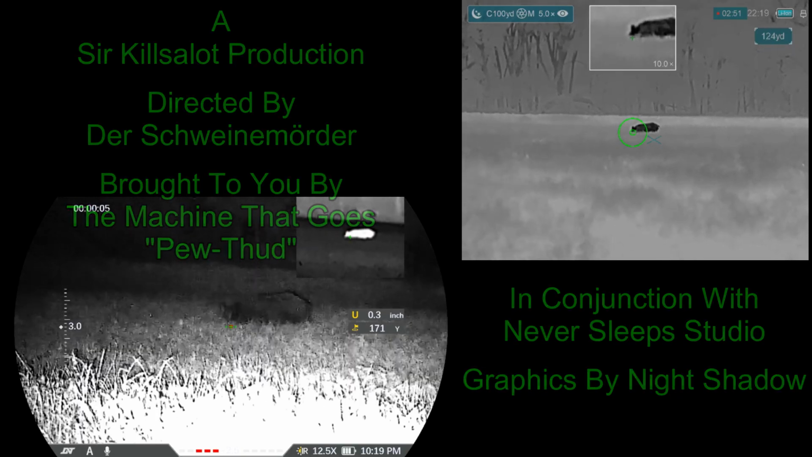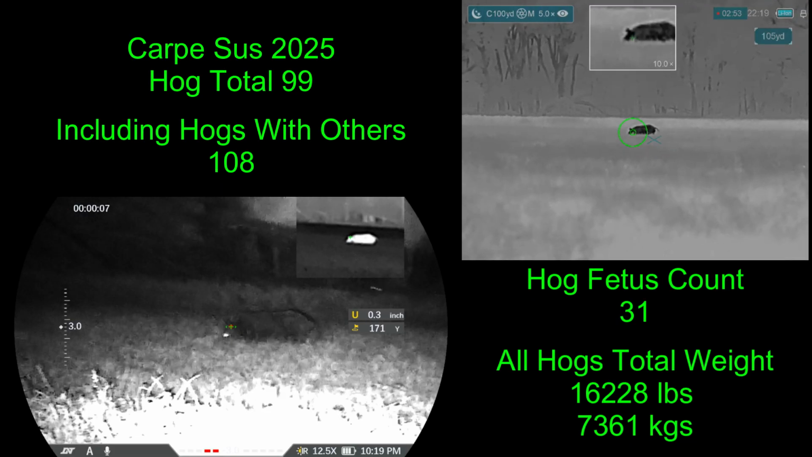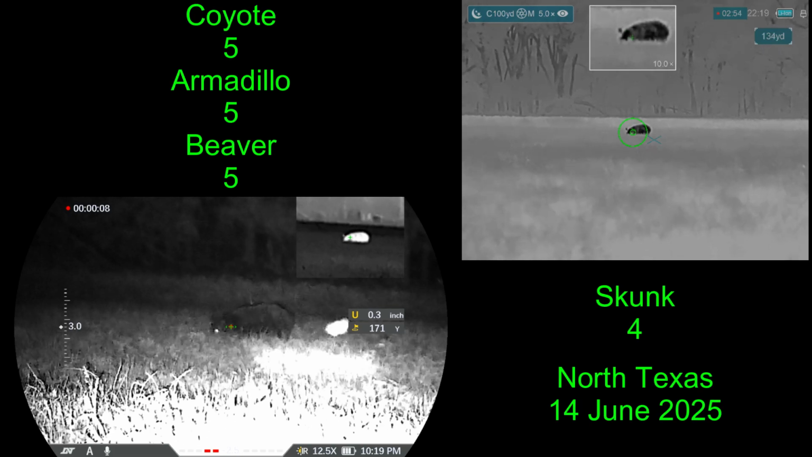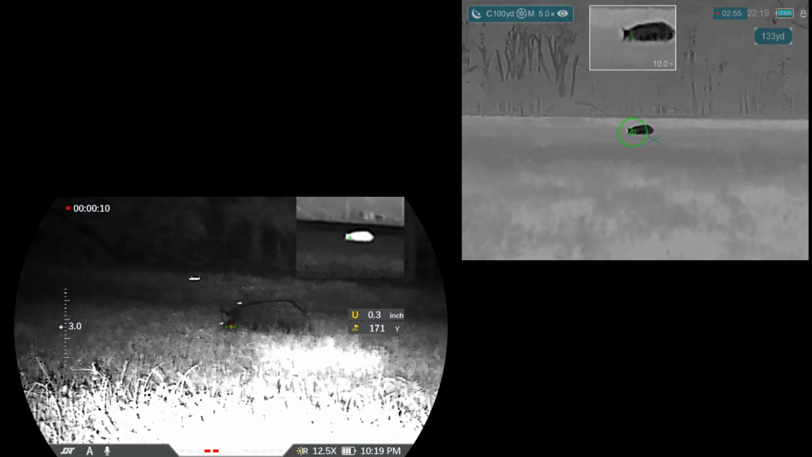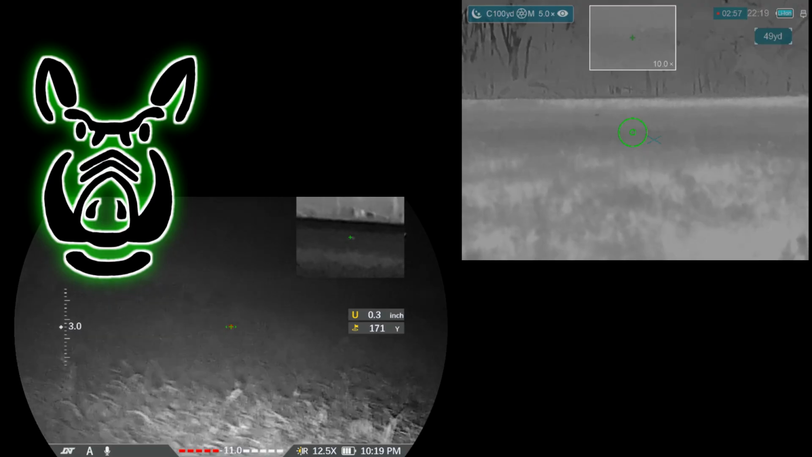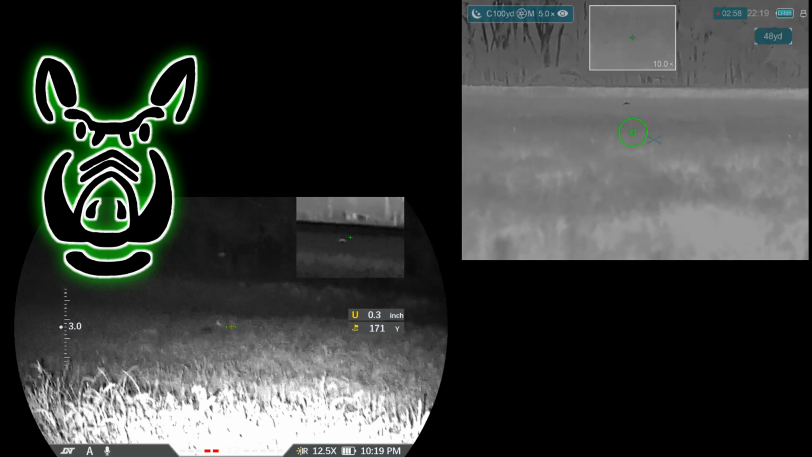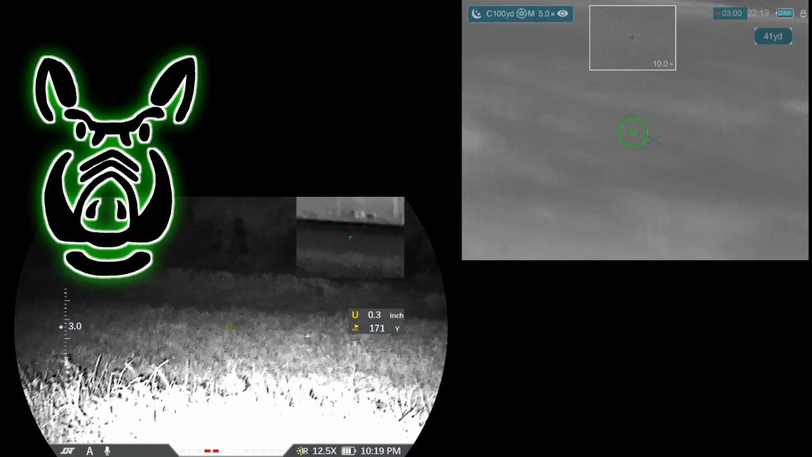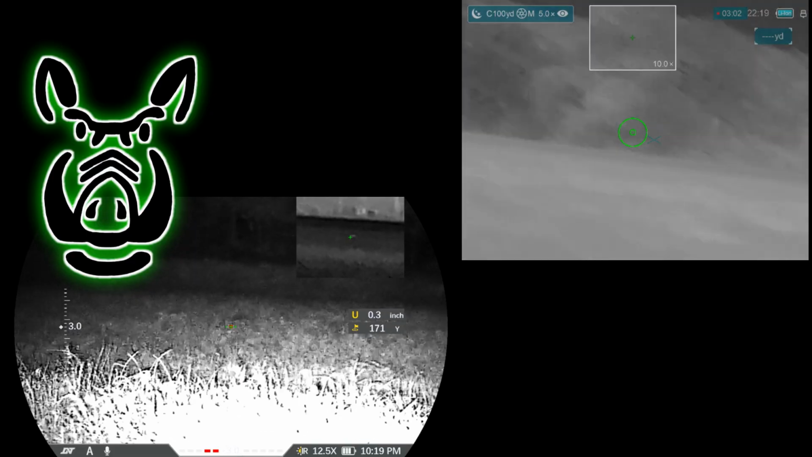Alright, shooter ready. Shooter ready. 3, 2, 1. Check on our coyote. Okay, I'll watch him.